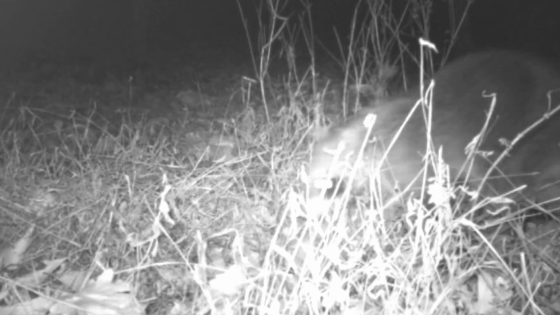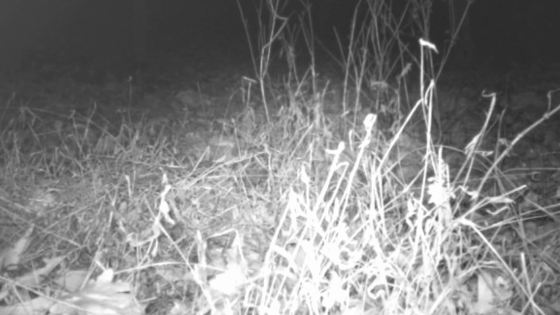This is their favorite dinner hole. But they got a guest here tonight. Looks like old Lightning's up here. Got his markings. He's at the pond.